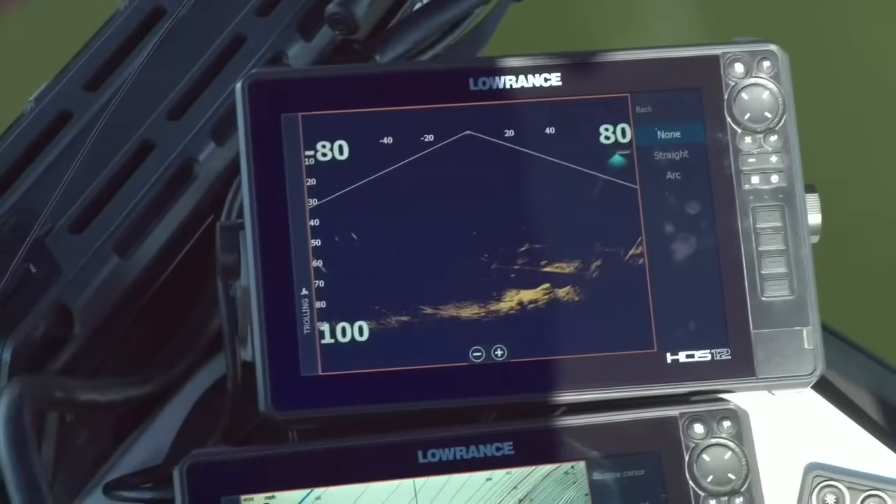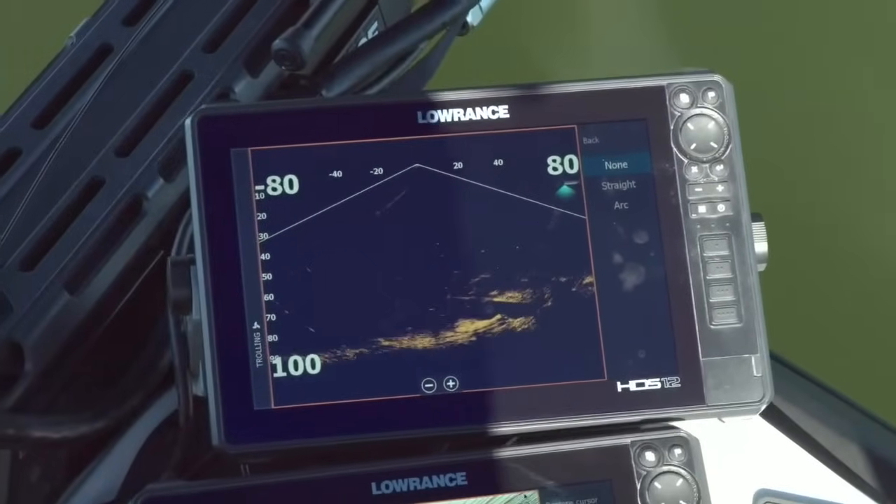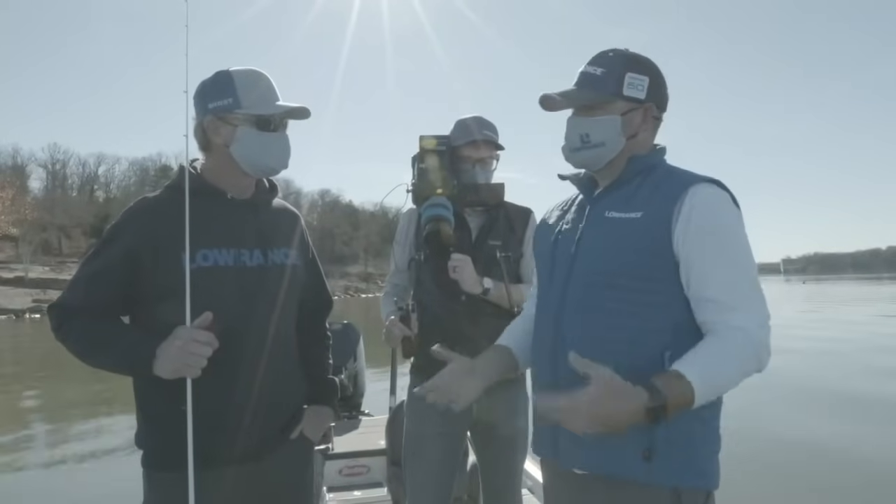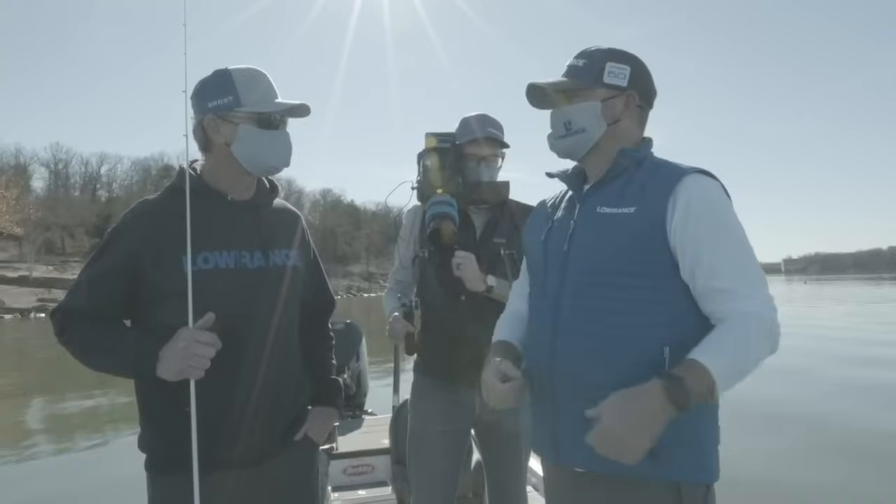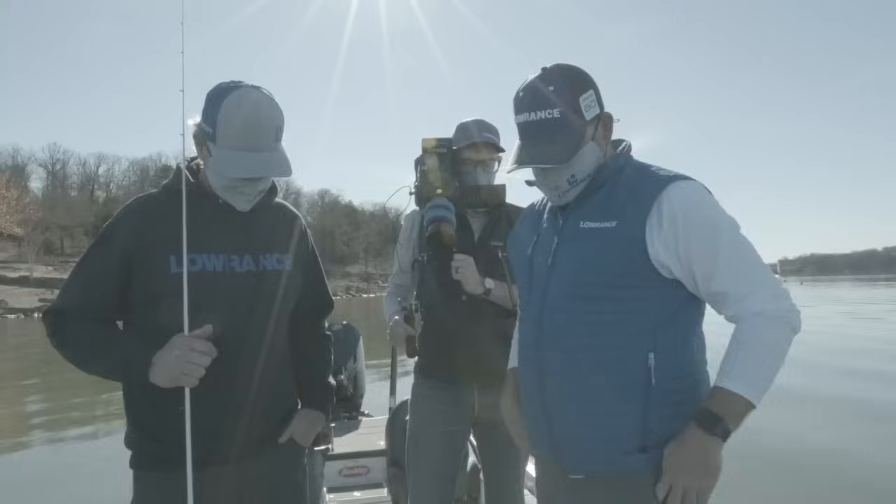And then some people have asked about older HDSs and they just don't have the horsepower to run this kind of technology. As the graphics and everything increase, it takes more processing power, and obviously the older units were built on the best at their time, but that time has kind of moved on a little bit. Exactly, for this technology, yep.